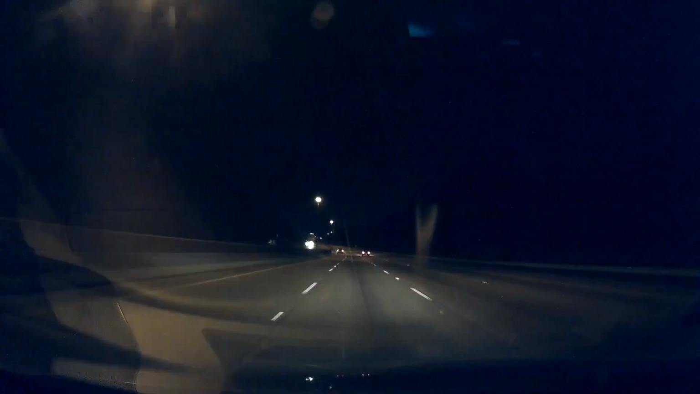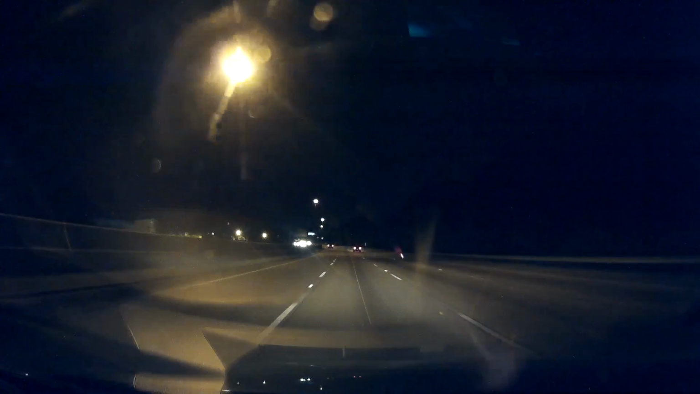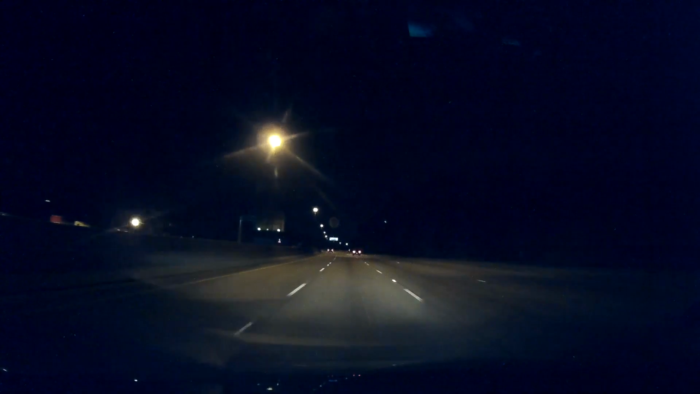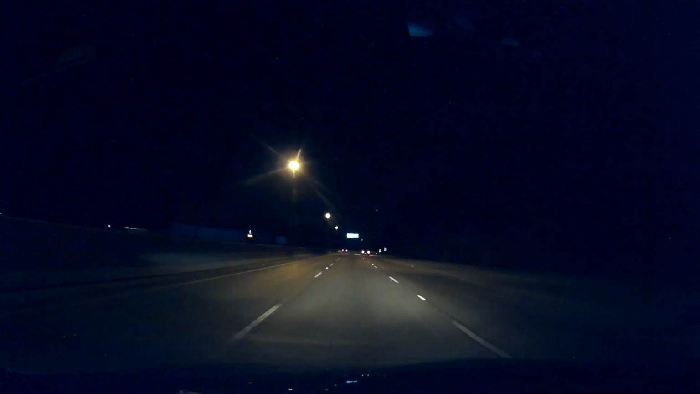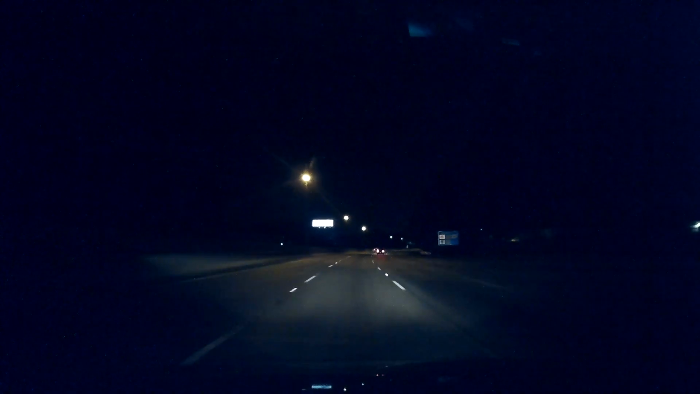Since I have off tomorrow, I can sleep in, which means I can drive late at night for you guys. The road we're driving on is kind of the main highway into town.